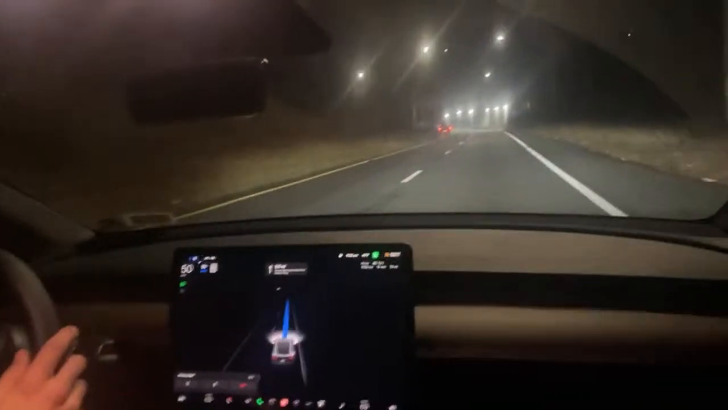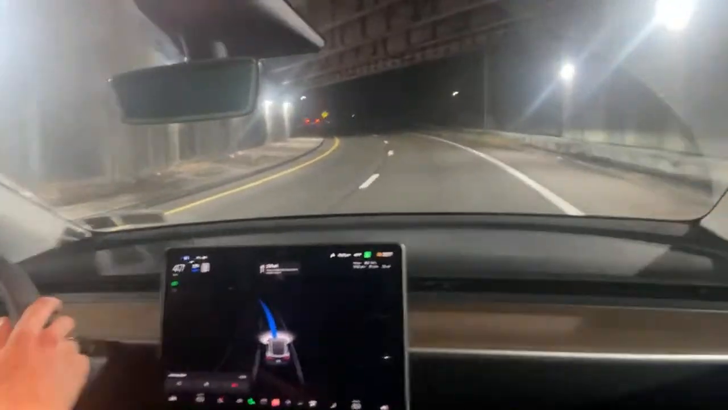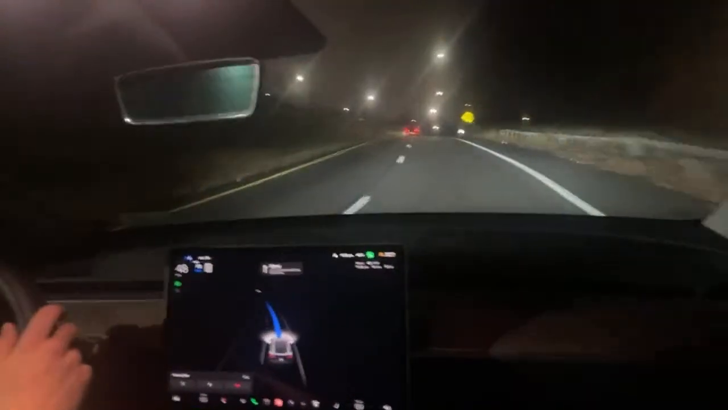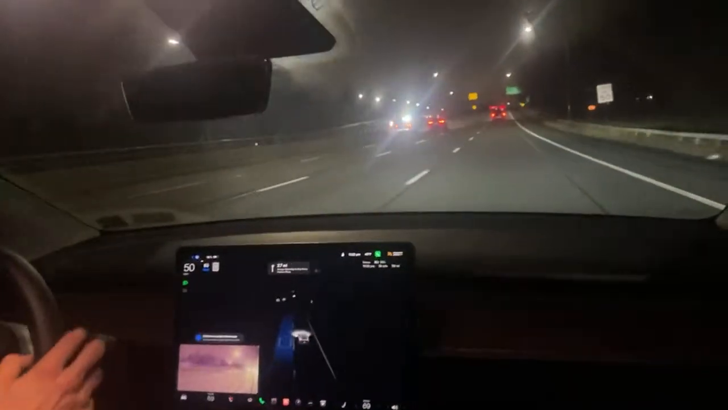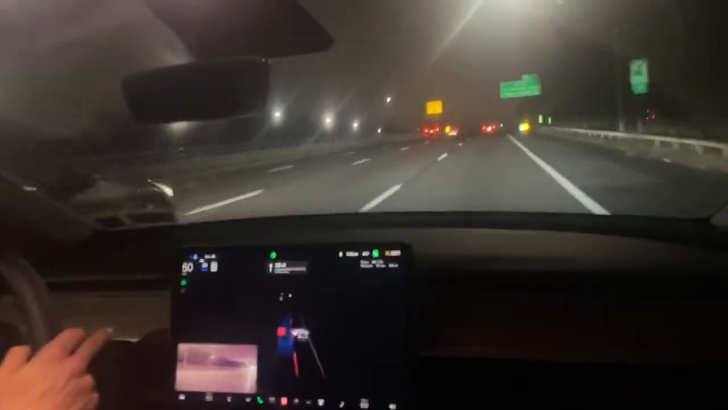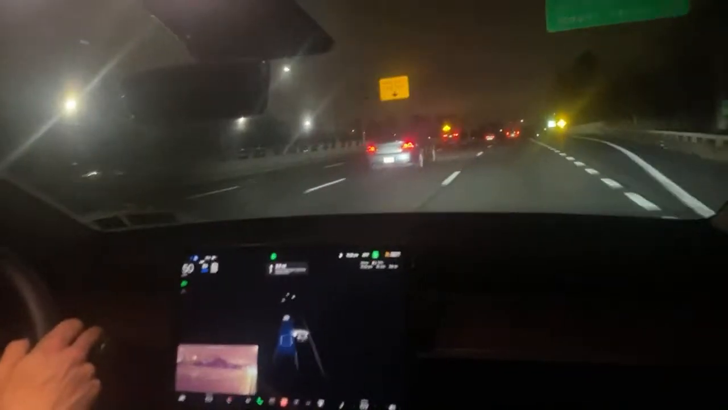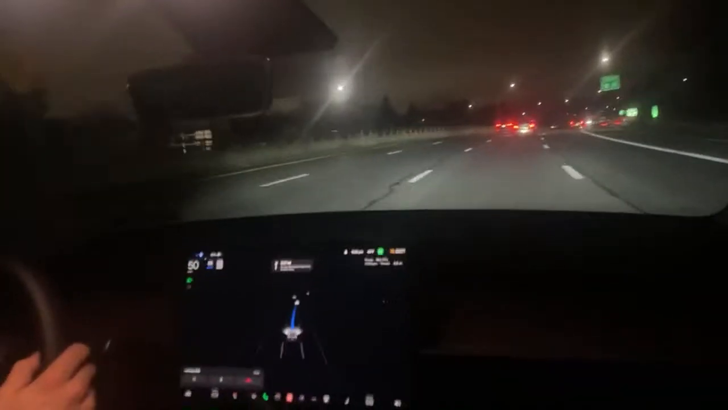Interesting. But I still haven't felt unsafe at all. I feel more unsafe if I put on cruise control on a regular car. That's for sure. I mean, those things, if you're not paying attention, it's just driving at a speed. All right, it's asking me for a lane change. I'll go to confirm it, even though there's a car coming. Put on the blinker, and it really does well changing lanes.